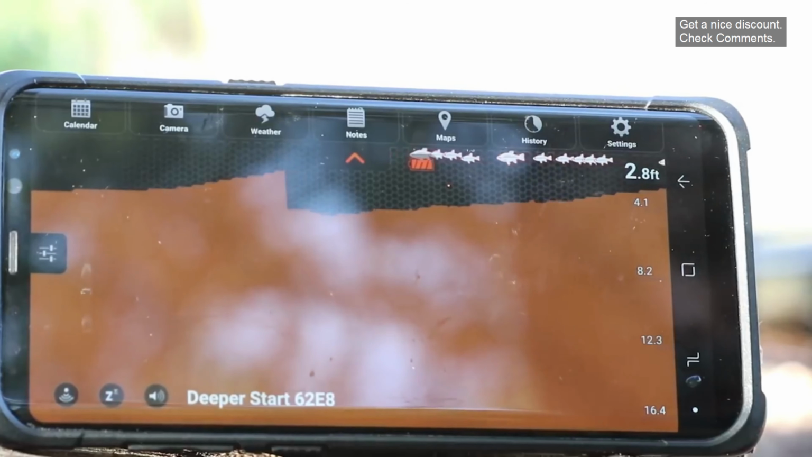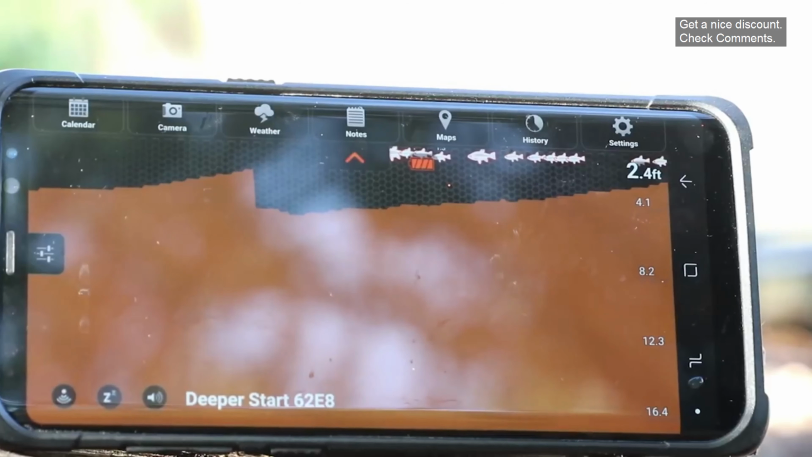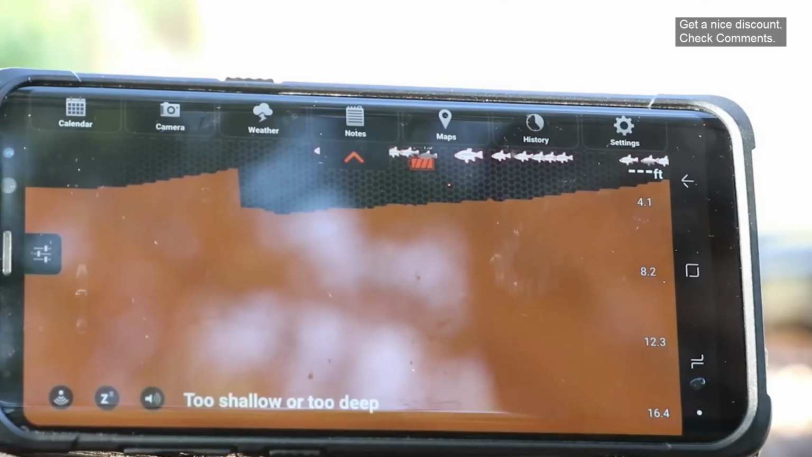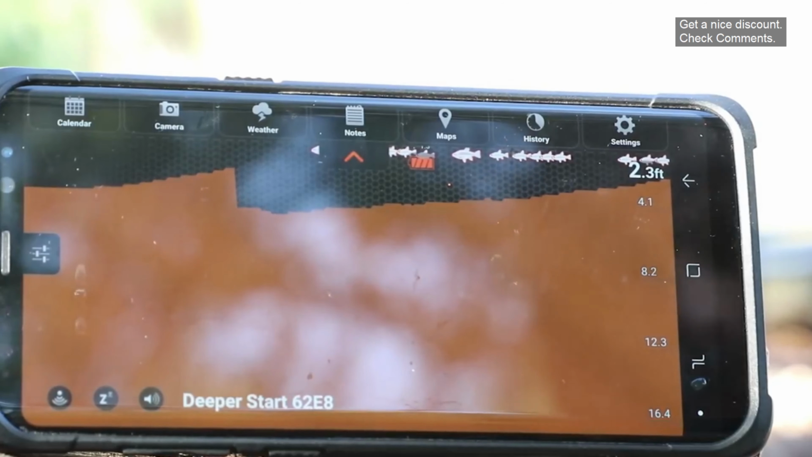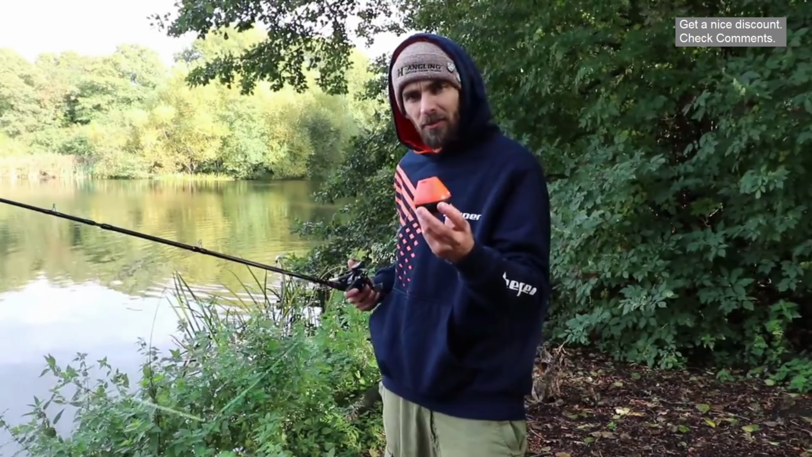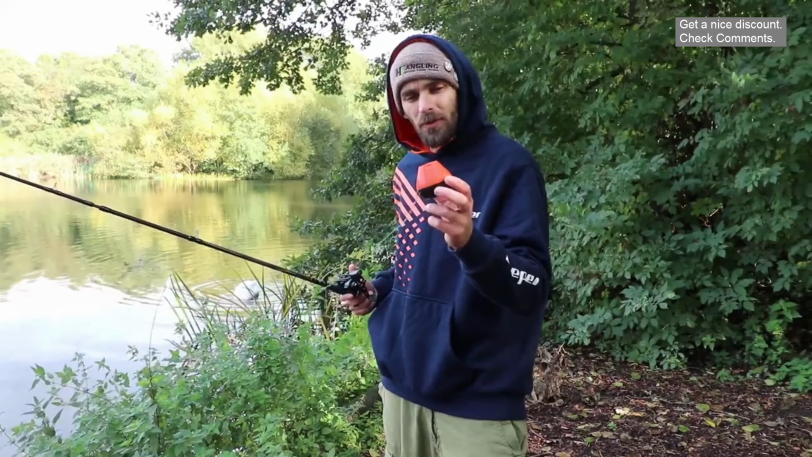Coming into me, coming up the marginal shelf now. There we go, that's right in at the edge. So that there is the Deeper Start. A little bit of an insight for you into what it looks like on the screen and how it works in the water as well.